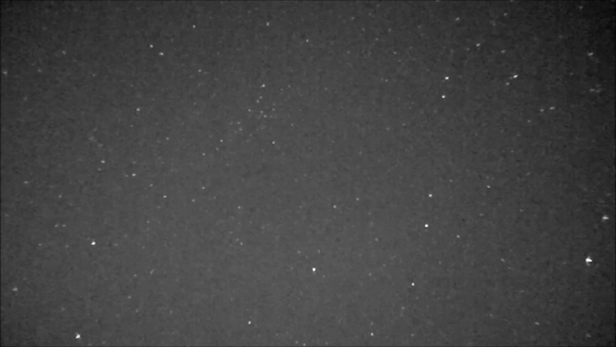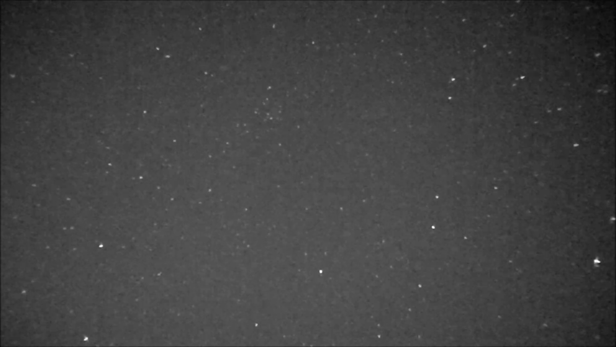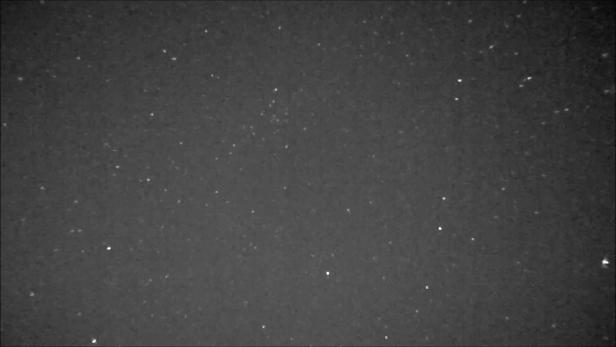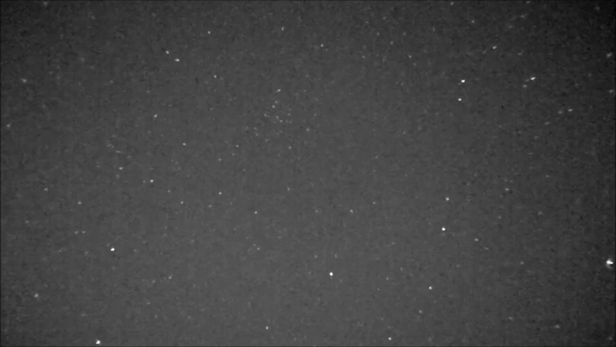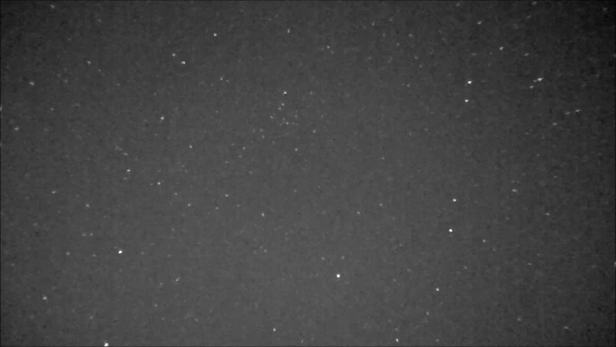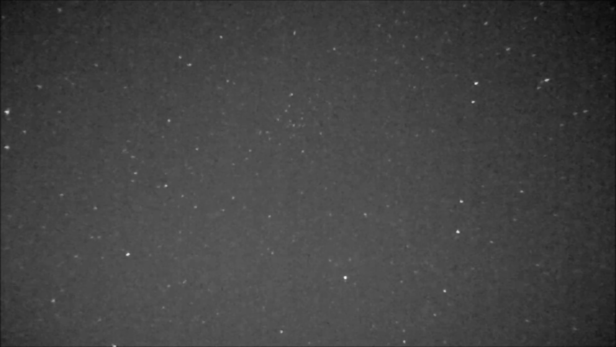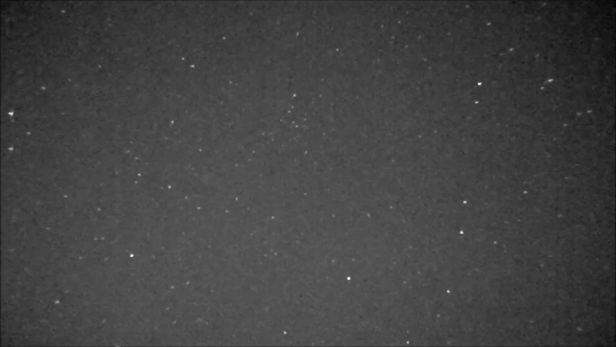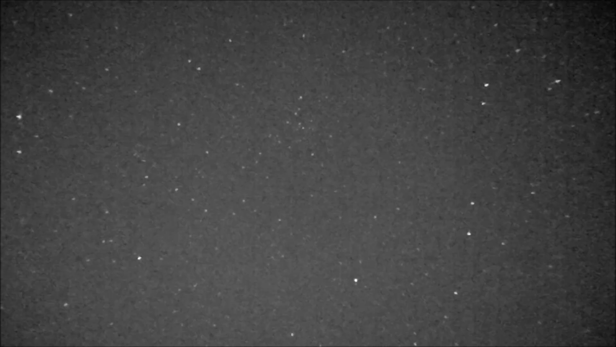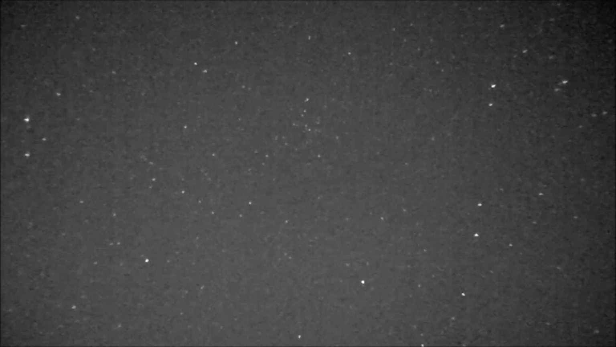So this is fast forward. It skipped 2 frames, recorded 1 frame. And then when it interlaced the video, it went from 7.5 frames per second to 30 frames per second. So it really sped the living daylights out of it. Now, these small, dim lights that you see moving, those are Starlink. The brighter lights, they may be airplanes or jets, but they could still be other satellites. That's probably an airplane.